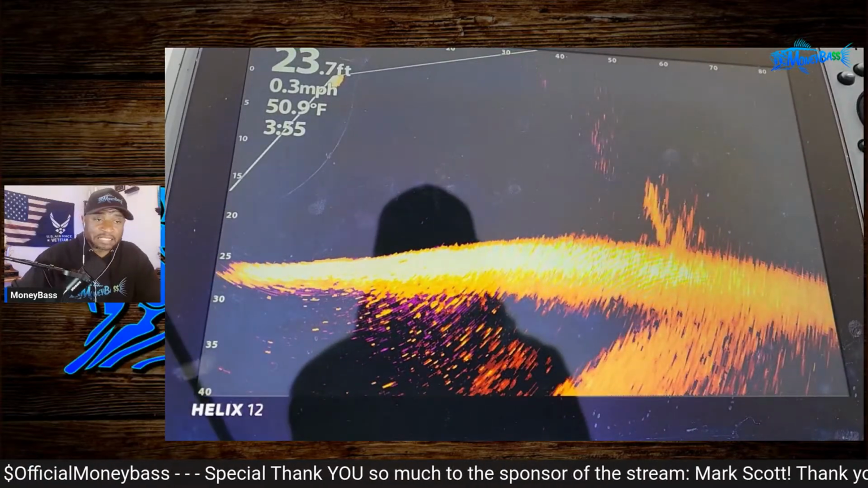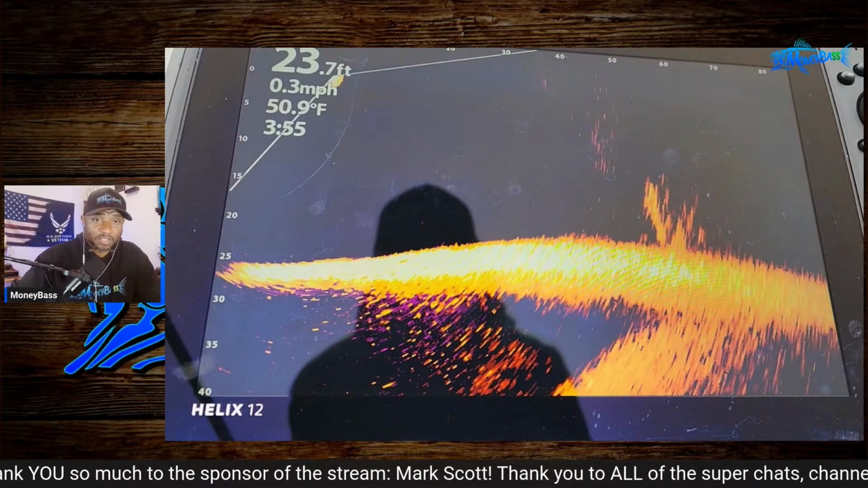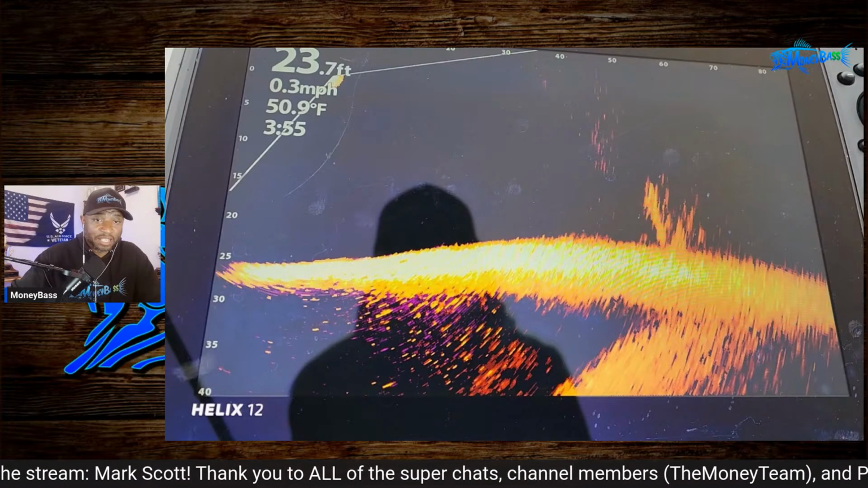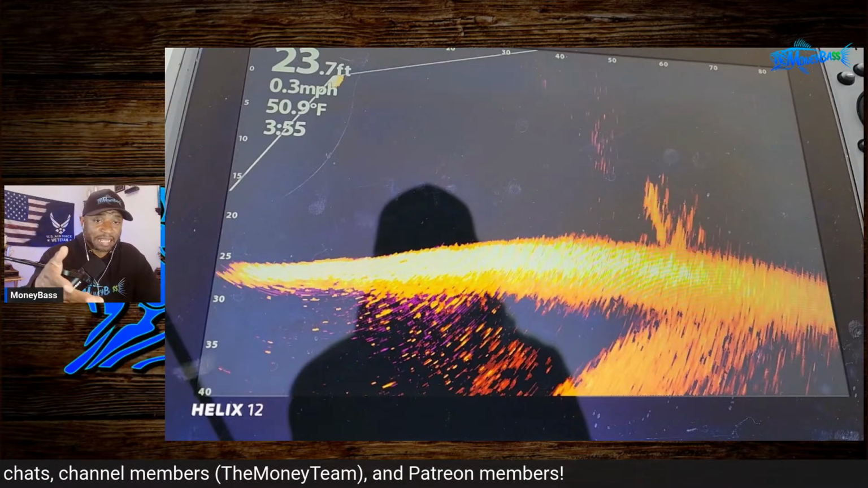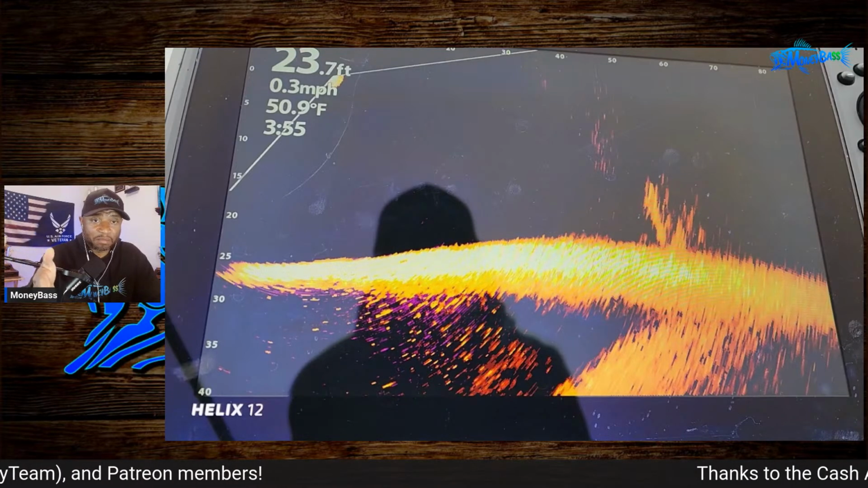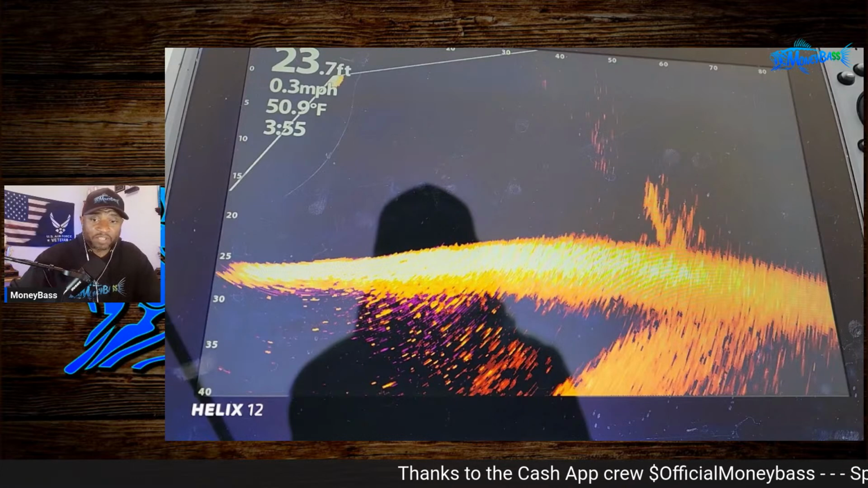All right, so were you guys able to see that fish that I made that cast to? And you could see my bait coming down to that fish. And then as that bait went down, it's pulling towards the boat, so it's like a pendulum effect. Whenever I casted it out there, it landed at a little past 70 feet. But by the time it hits the bottom, it looks like it's about 68 feet or so out. And you can see that fish follow it down.